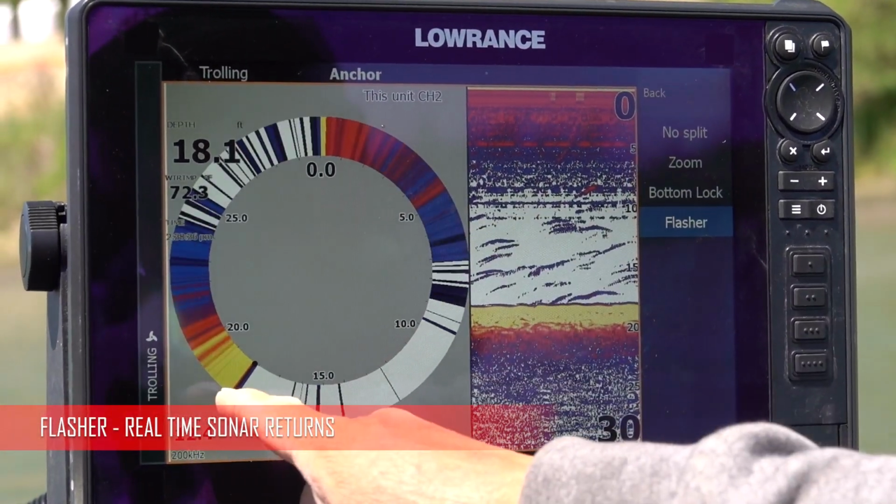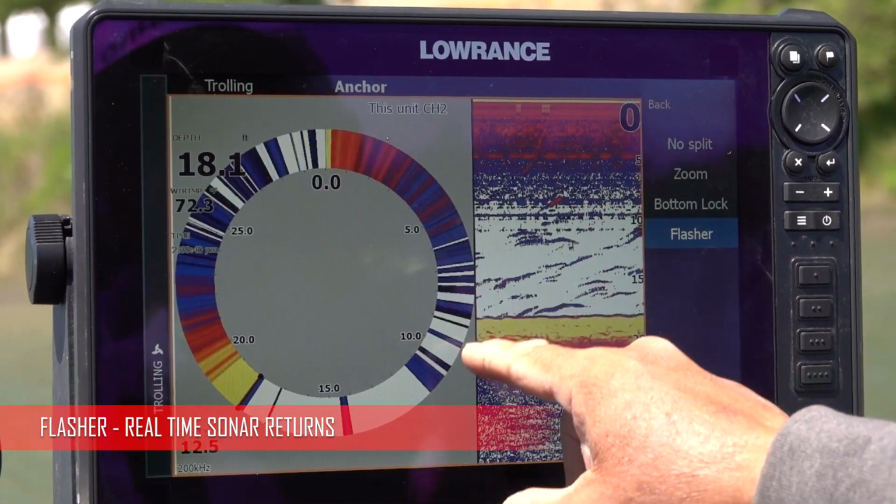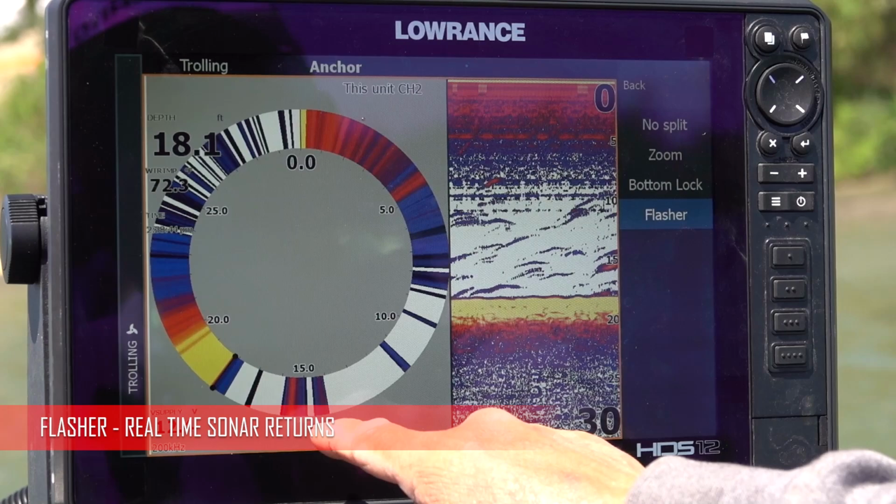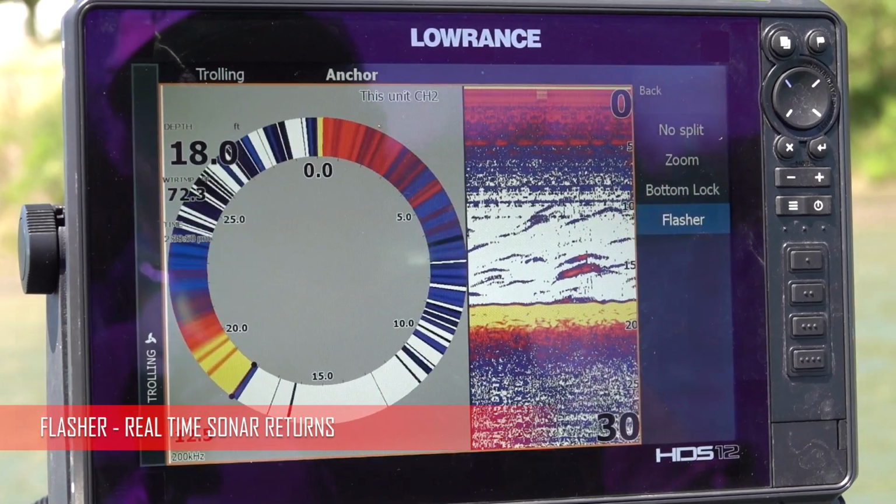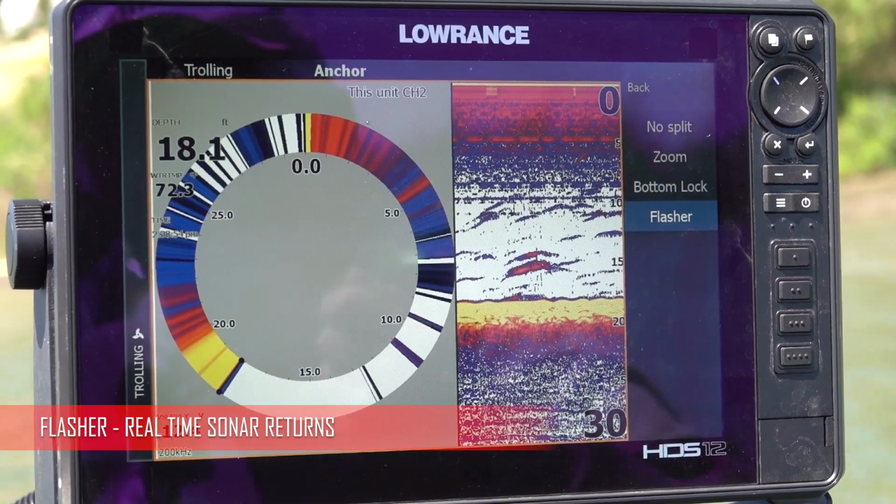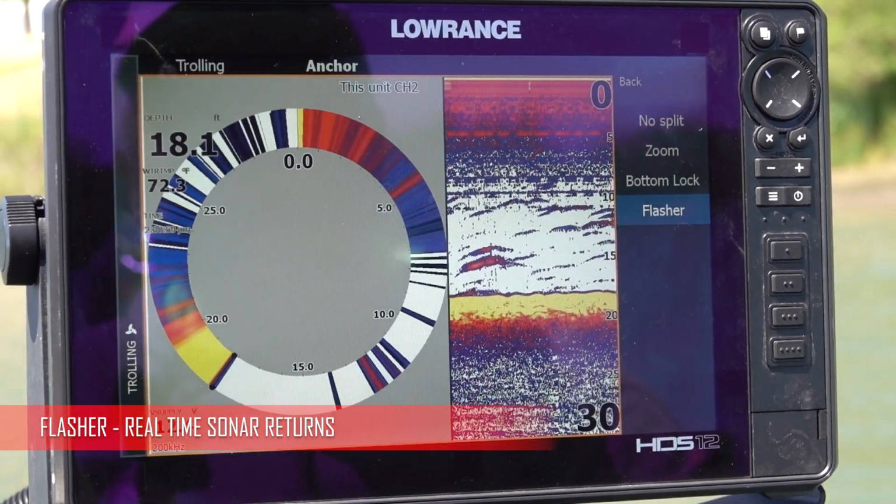Basically this is the bottom right here. This is the top of the clutter, and these are all them fish, just like you see right here. Those are all fish. See them coming in the screen? See that one that's right there? That's that fish right there. Very easy. And one thing about the flasher is that when I take a jig and jig it down below, you actually see it fluttering on your screen.